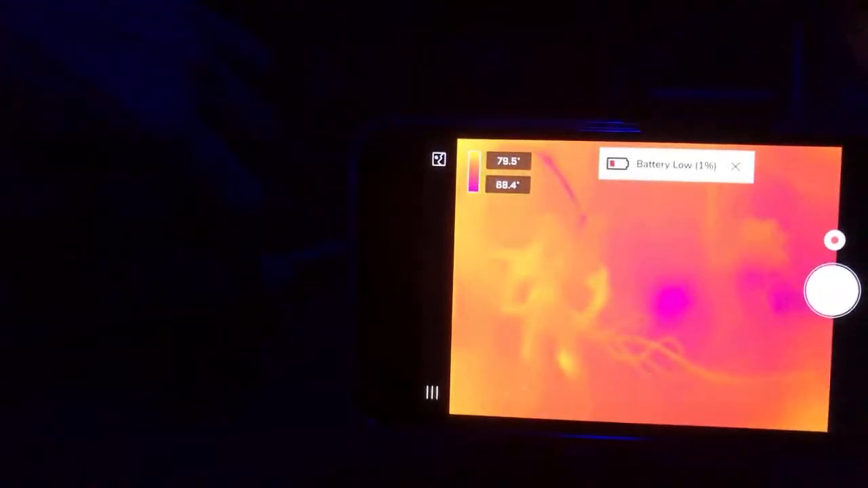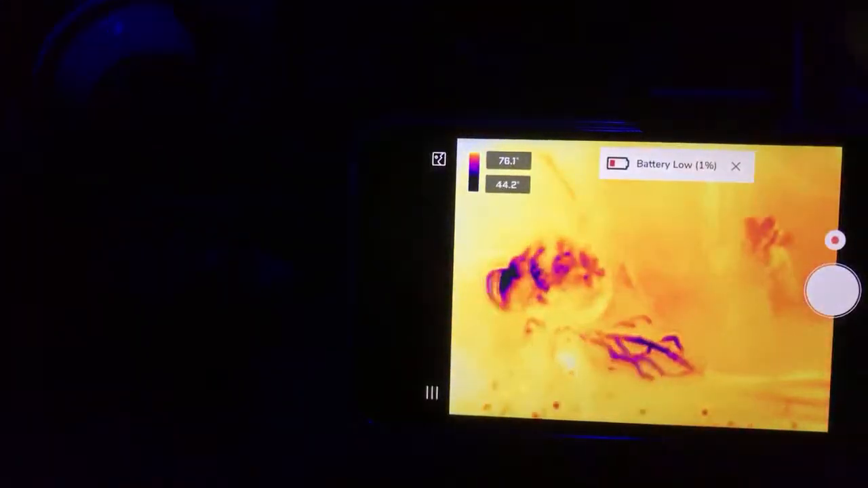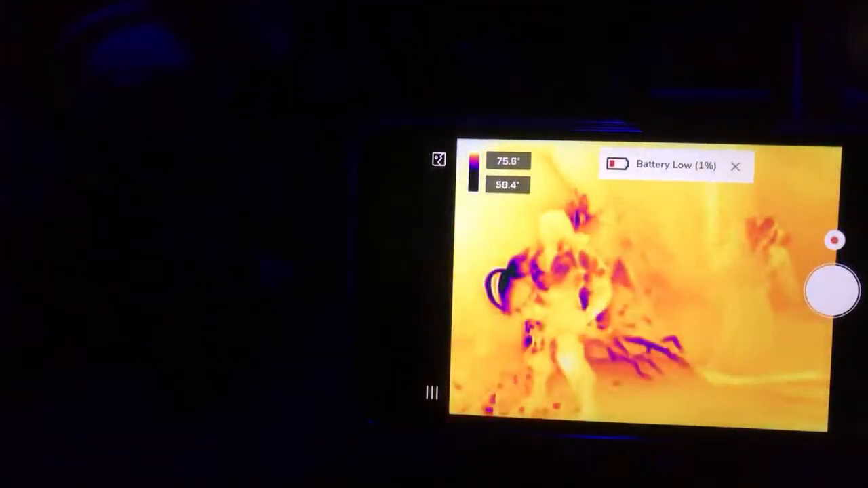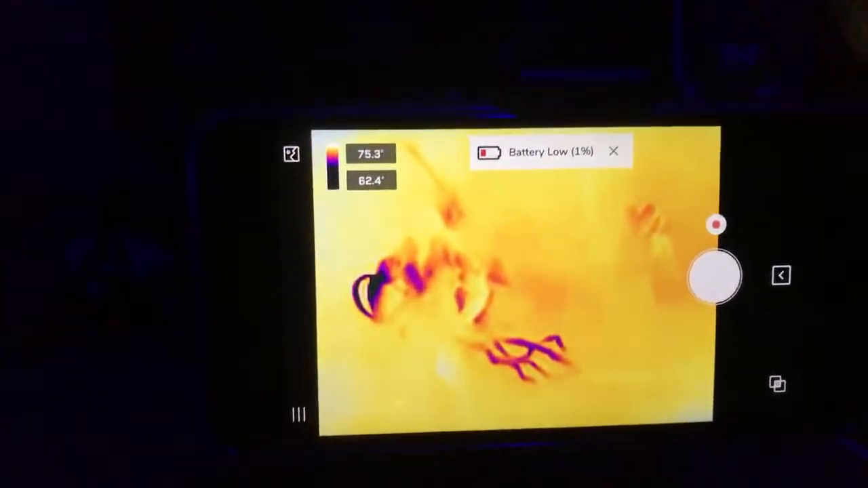Okay. We will blast He-Man with it. First I'll blast in the air. You can see where all those things hit, where it's just freezing on there. It's so crazy. Oh, crazy, crazy.